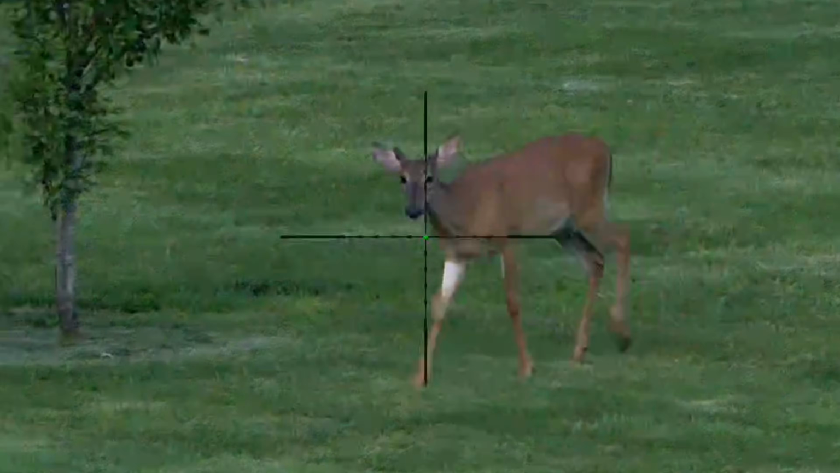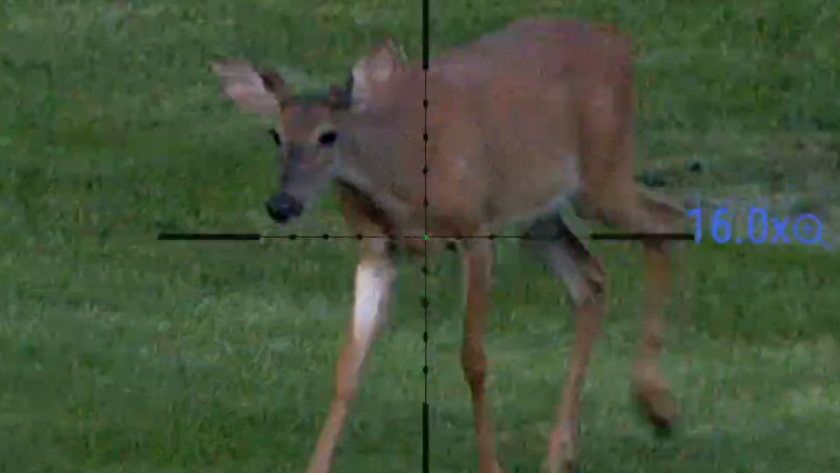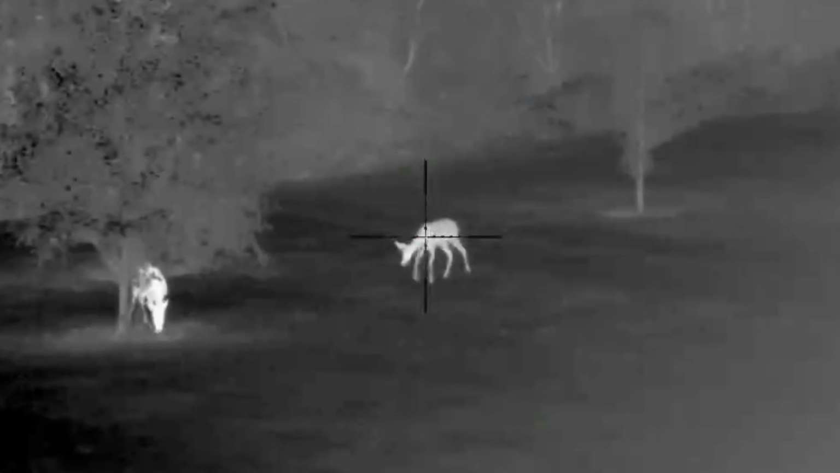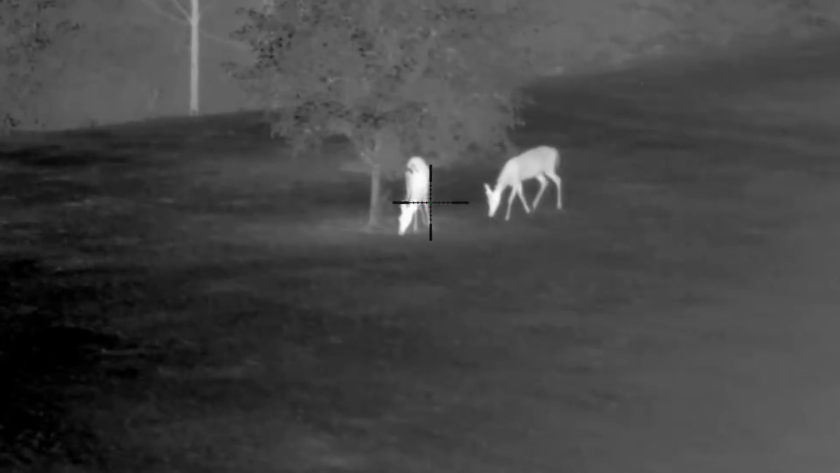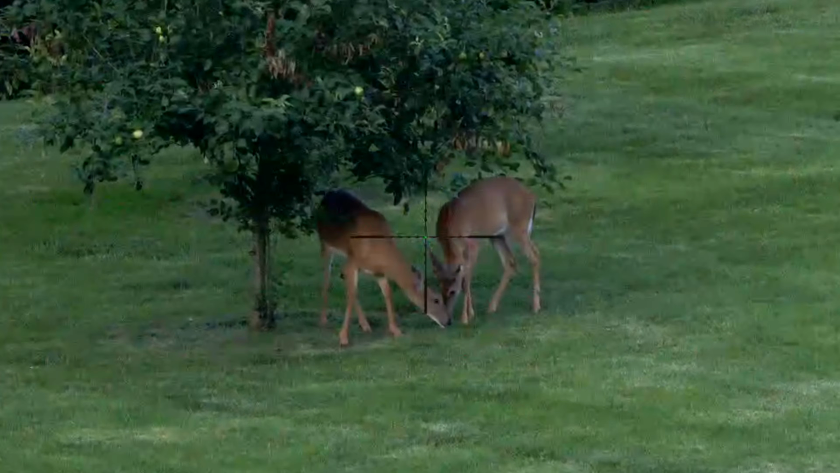There is a selection of 8 color palettes in thermal mode. We have white hot, black hot, and red hot for optimal detection. Rainbow and ultramarine help increase the chances of recognition and identification. Red monochrome, sepia, and violet are best for extended observation at night. We used white hot for everything that we shot in today's video.